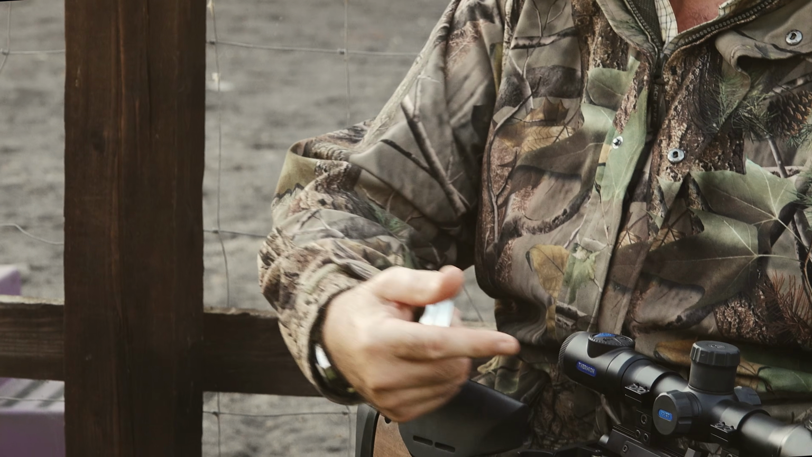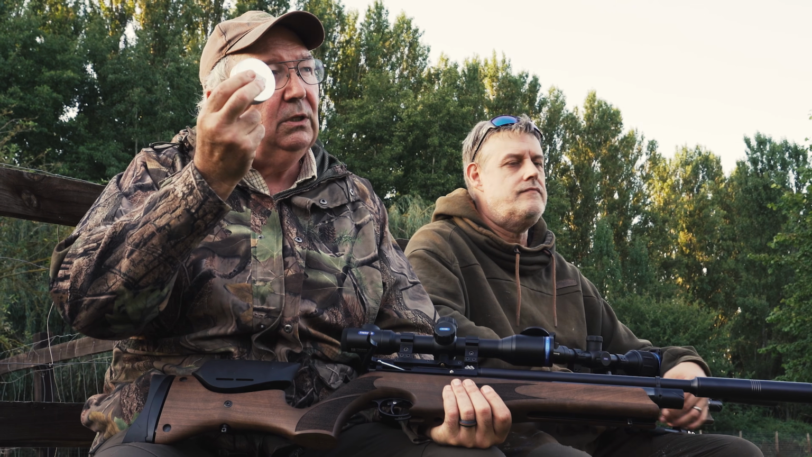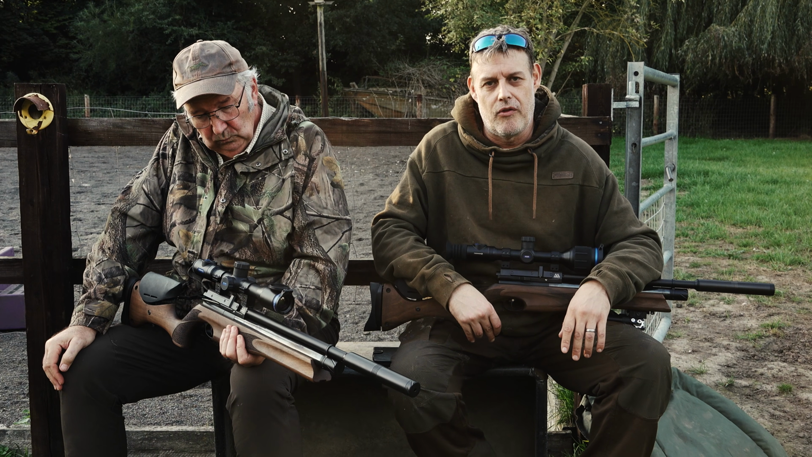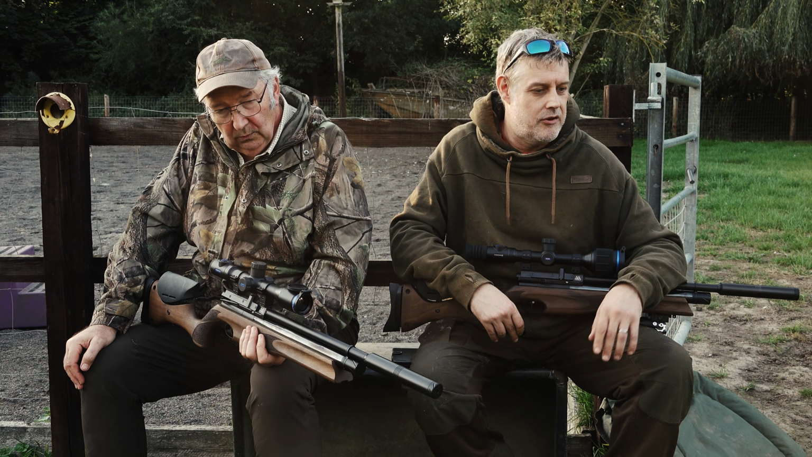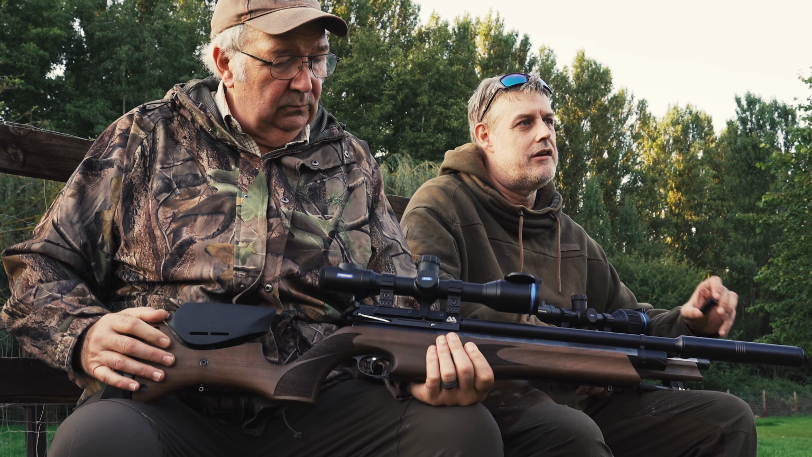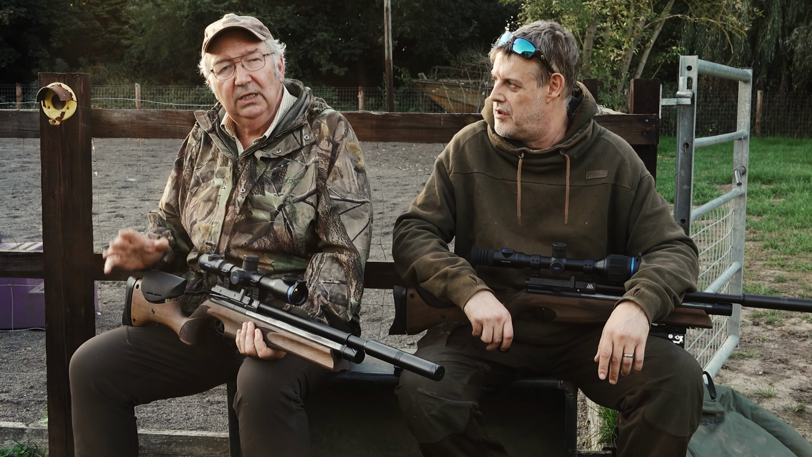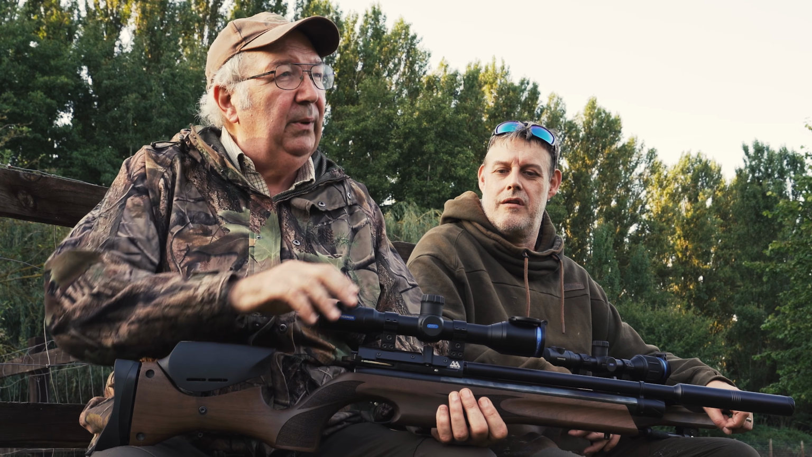All this technology, the thousands of pounds worth you're seeing here, means nothing at all. It's all on the head of those little pellets. It is worth making a note that the field pellets I'm using are just domed pellets. You don't need to go all gimmicky when you're hunting. You don't need pointed pellets or copper coated pellets. Just find a decent domed lead pellet that your rifle or your barrel loves and stick with them. Your obligation is accuracy and consistency, so you know that wherever you put that crosshair, that's where that pellet's going to go.